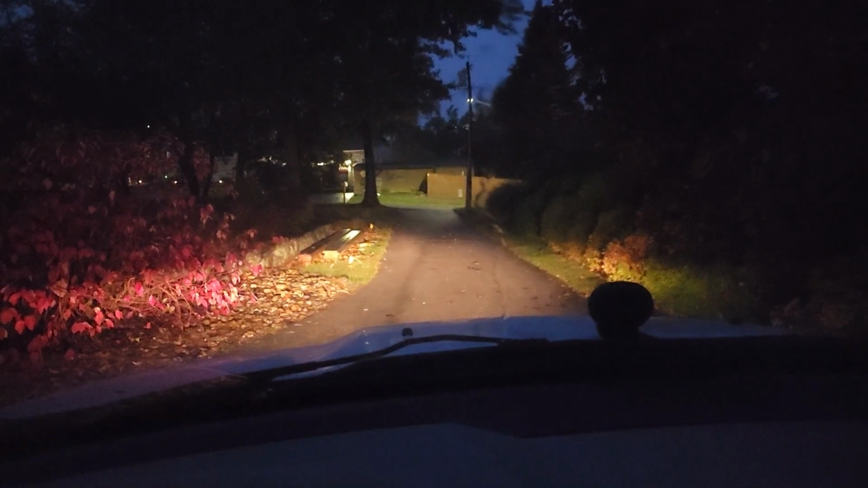Let's see what happens here. It's literally pitch black outside. You can see a car is coming right there. Look at that. It said like 32 meters. I mean, it's pretty darn dark right away. That's pretty impressive. I do have to say right away, I'm not that overly impressed at the picture. However, do I need to be if this does what it needs to do? I mean, again, you know, it's pretty darn dark out.